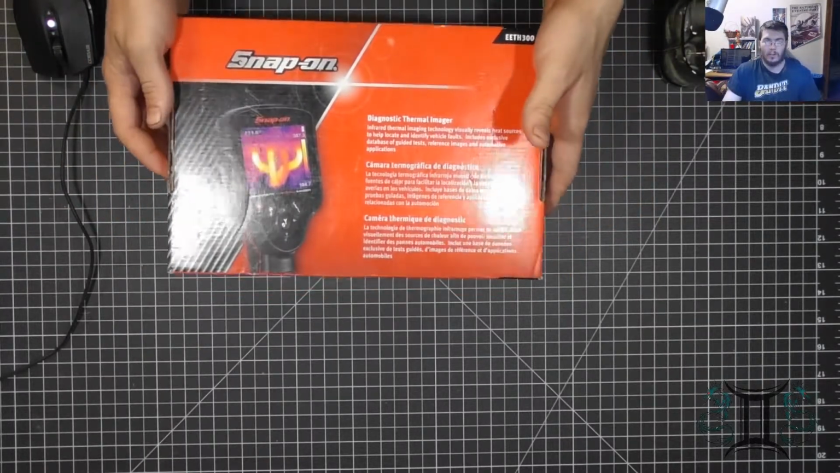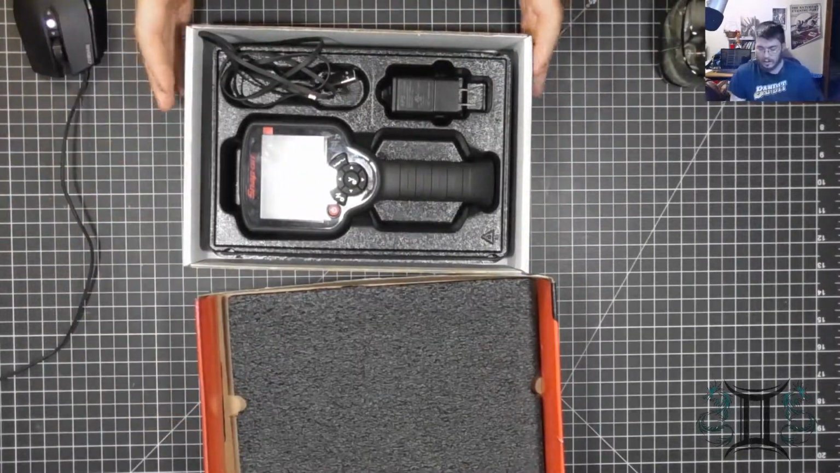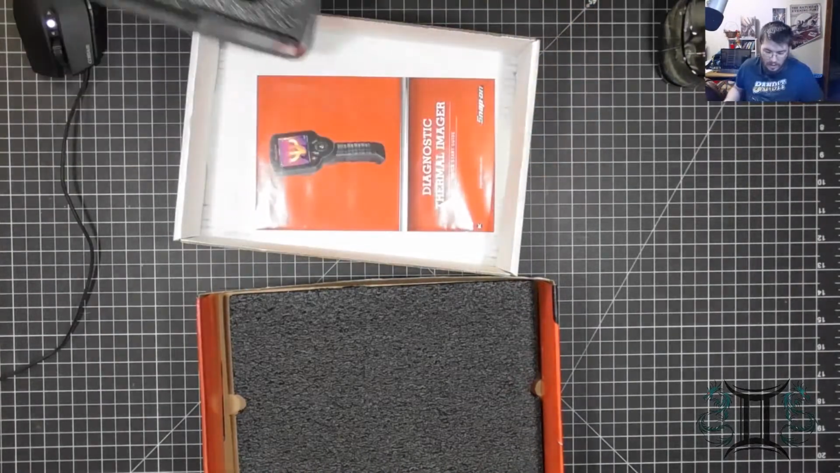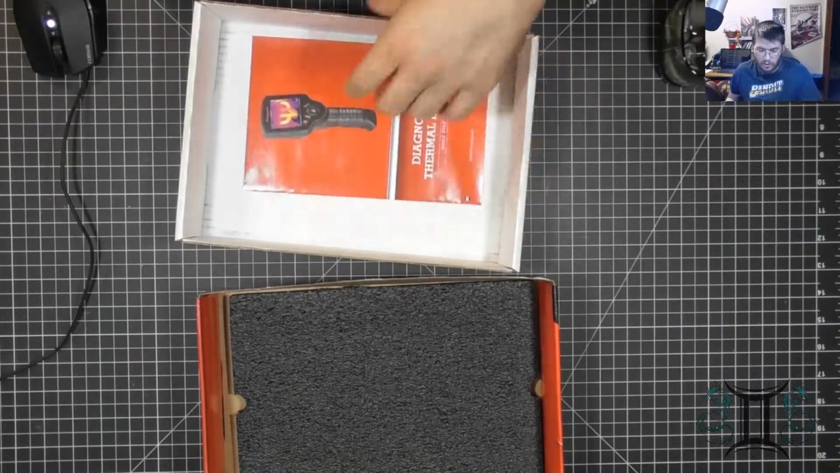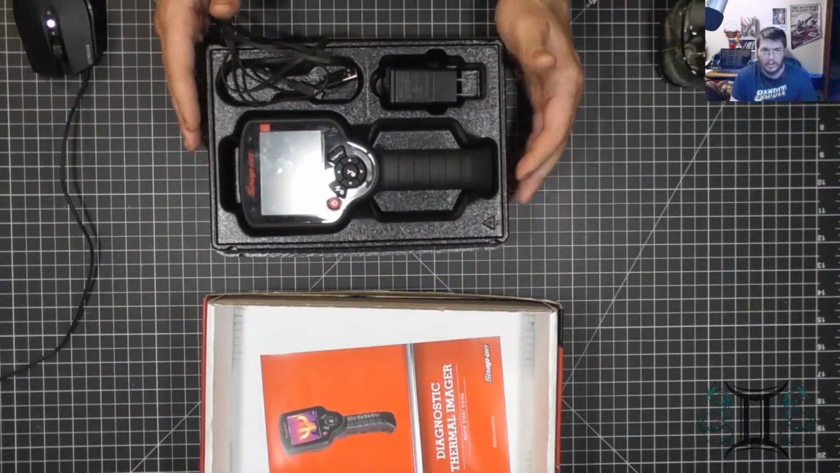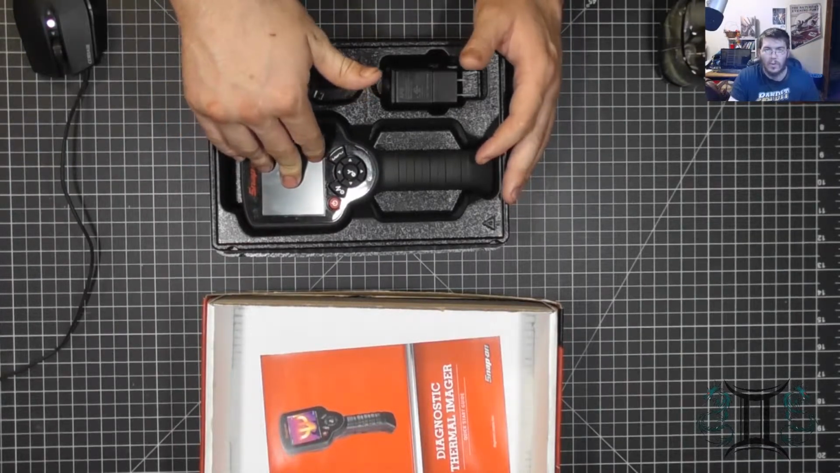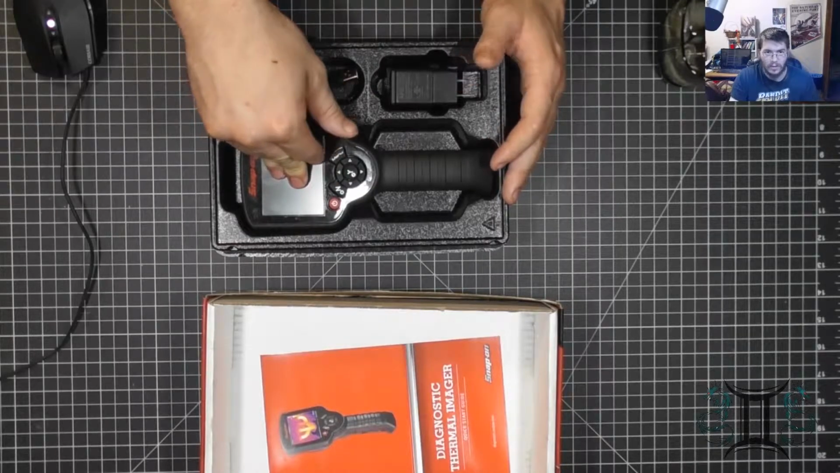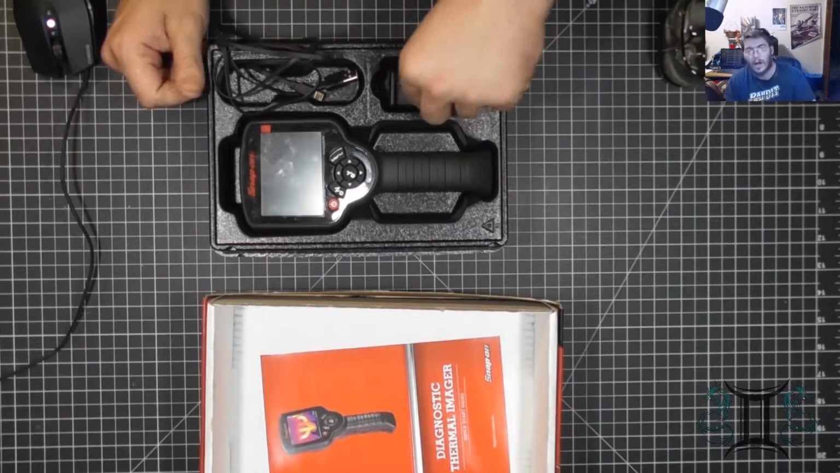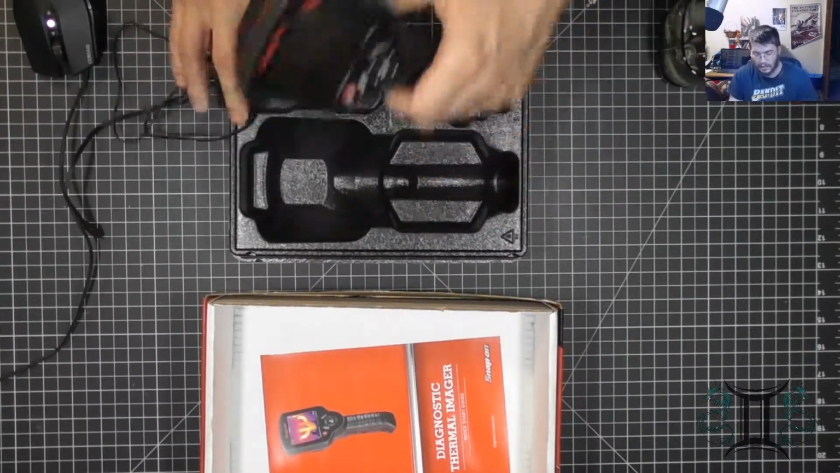So when we open this box up, pretty much straightforward. Go ahead and get this out here. Comes with a little brochure and doesn't come with a user's manual. Instead, the user's manual is actually on the device itself. When you hook this up to your computer, the manual is saved onto the main hardware of the device itself. So that's pretty cool. It comes with a charger, comes with a USB cable, uses a USB mini Type C.